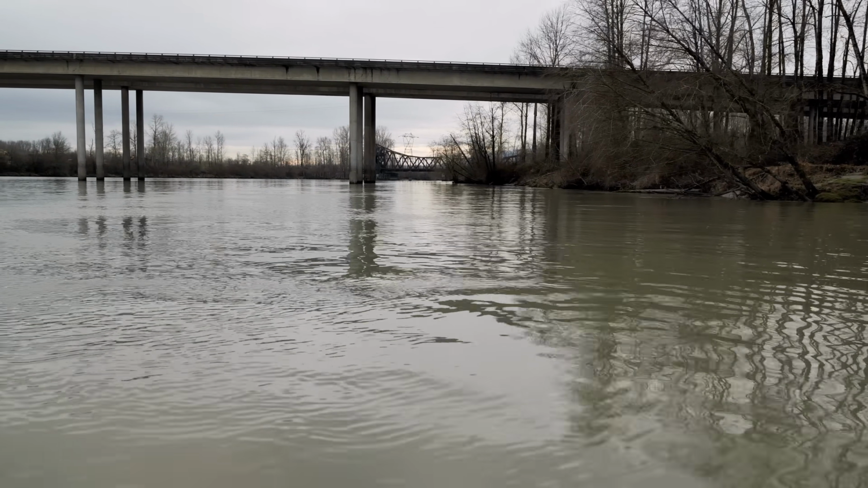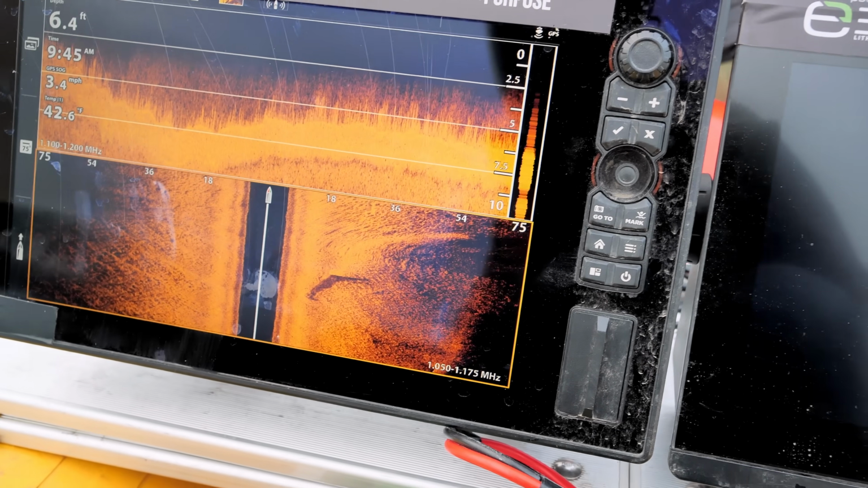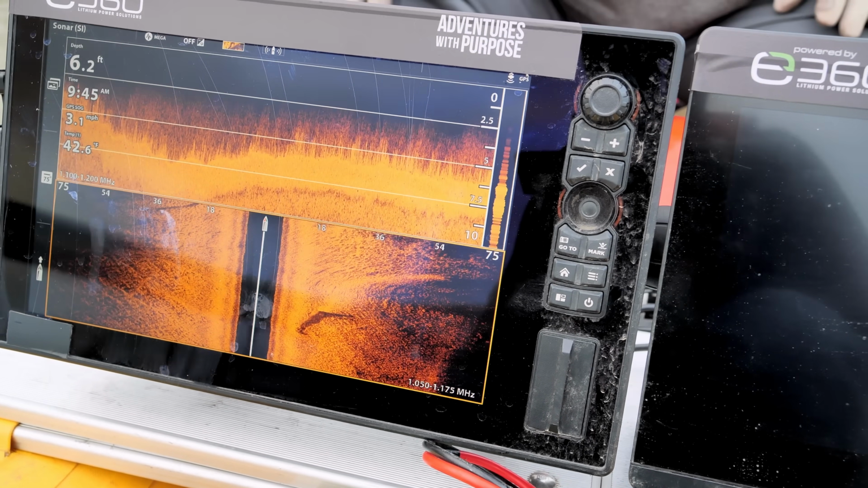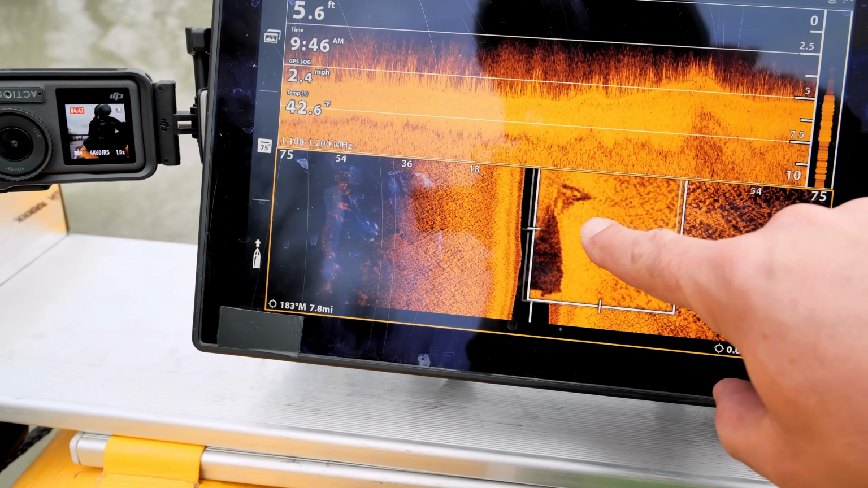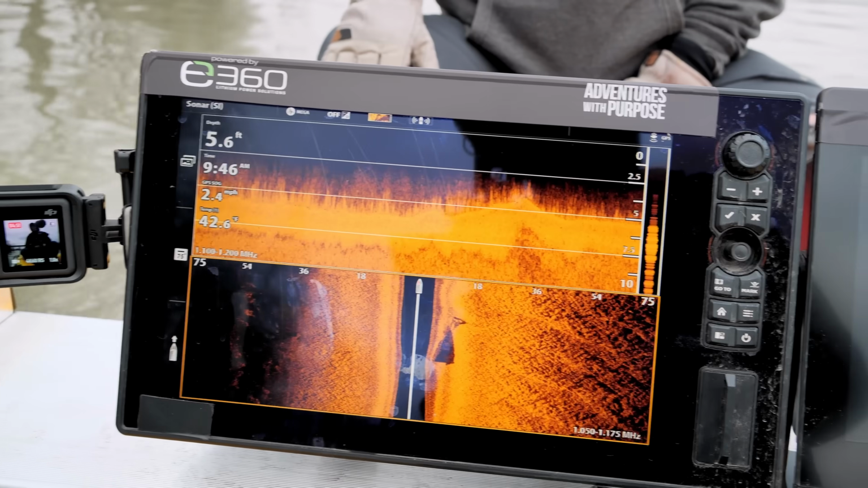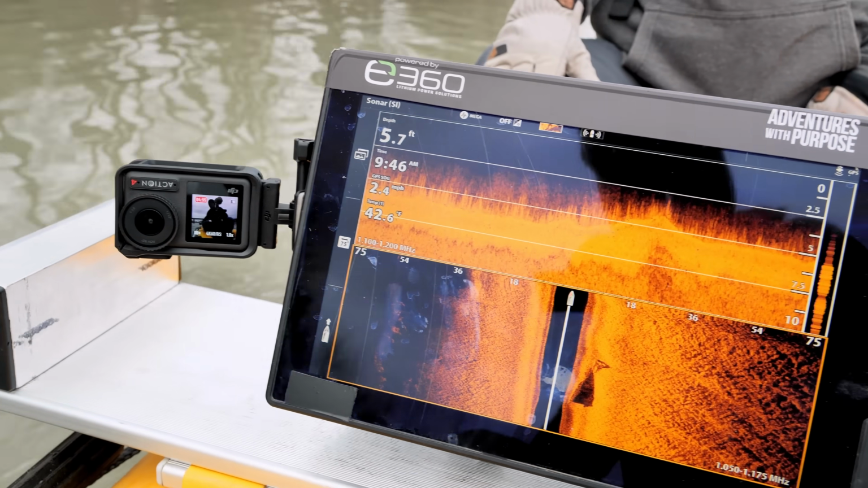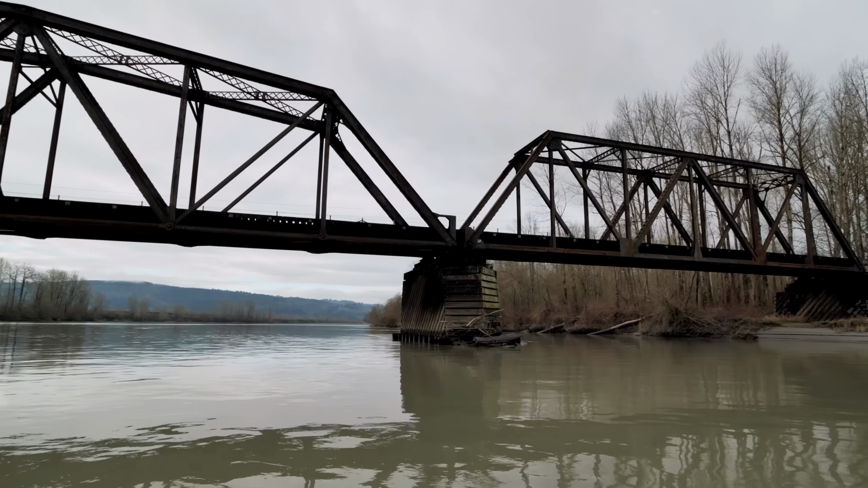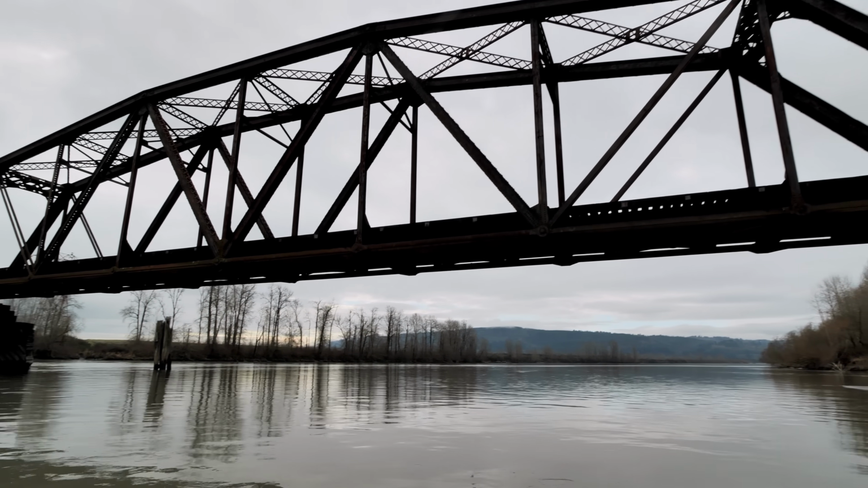And we might have a car right here. It's 18 feet over, right there. Looks like we have a frame on it. Yeah, it's a tree. No go. Yeah, definitely a tree. I wonder if that's still an active train bridge. I think it is. There's a green light on it.